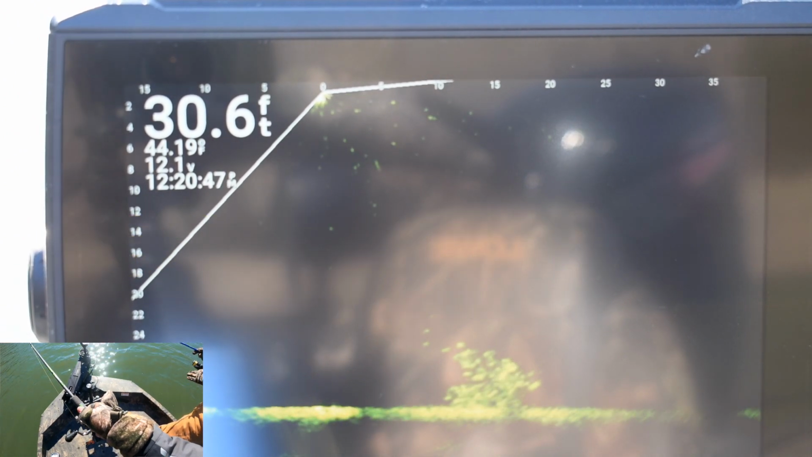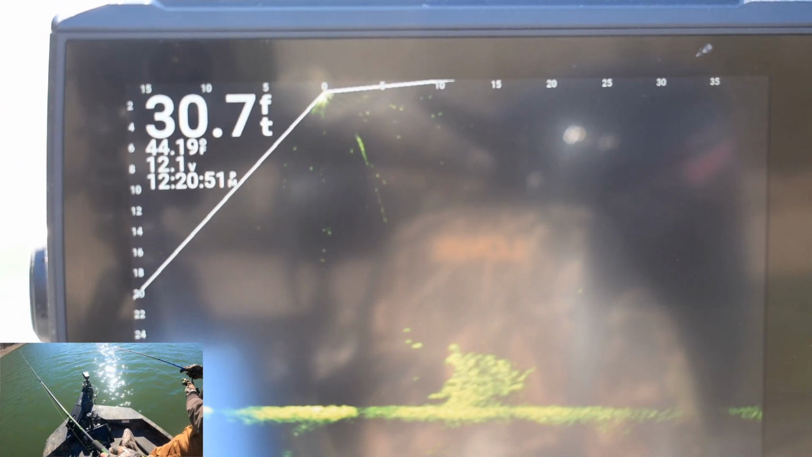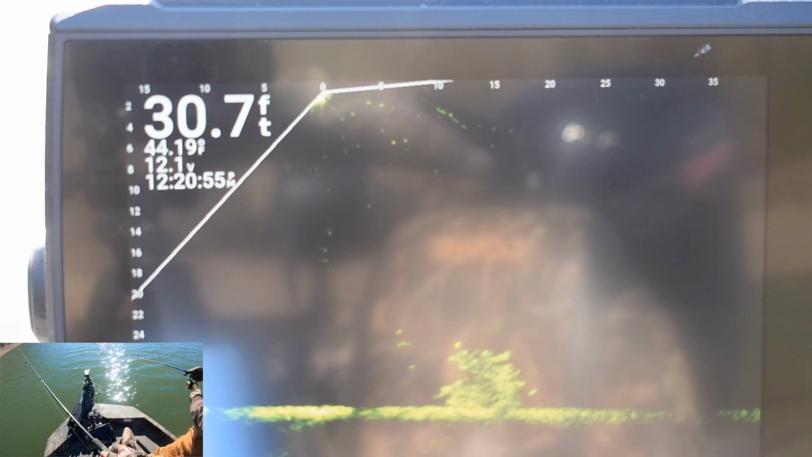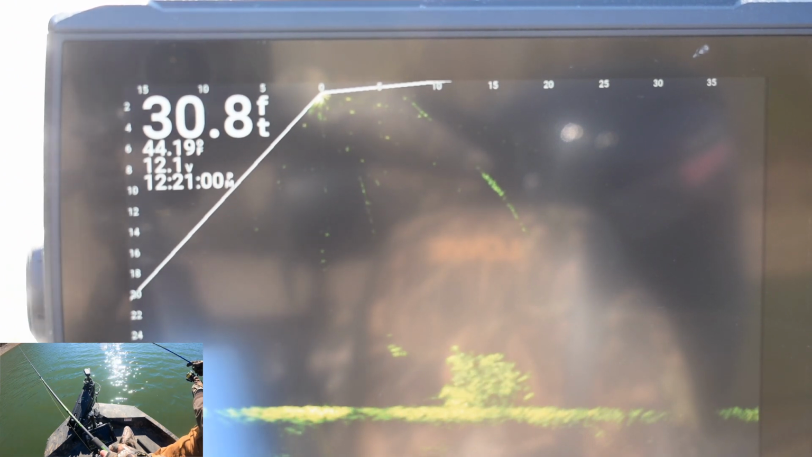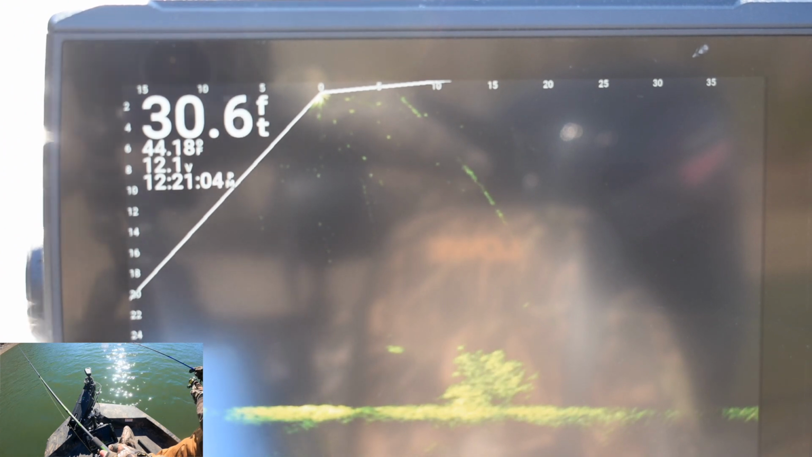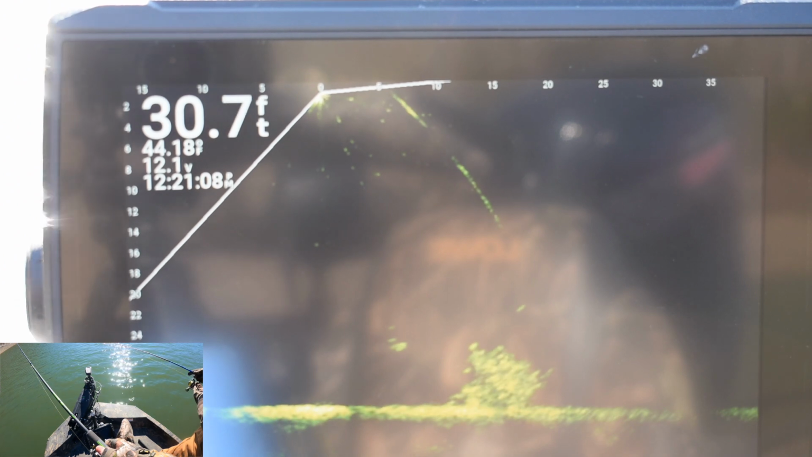There you are, coming into it. See your line? Yeah. Come up just a little bit. Here you go, here you go. Let it down? Yeah, let it down there.